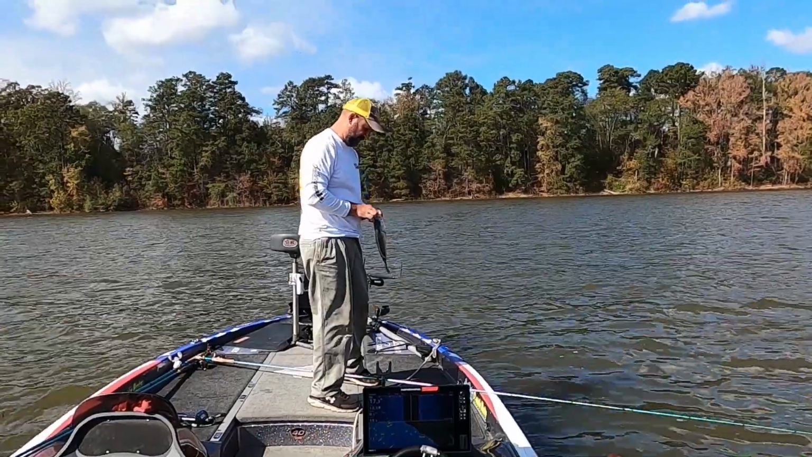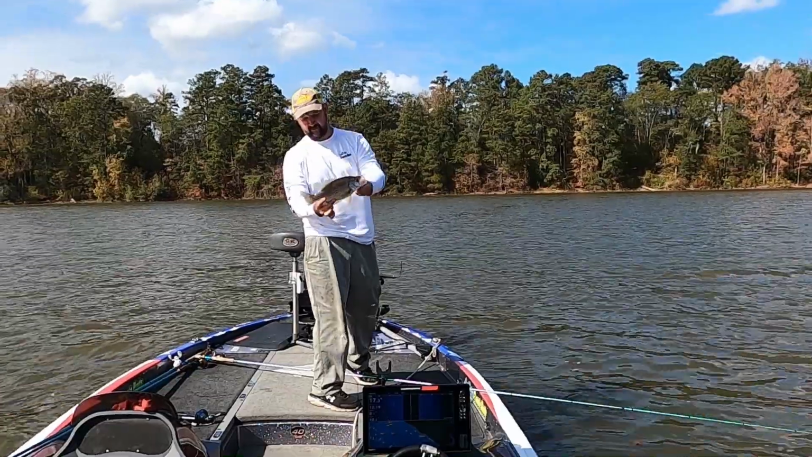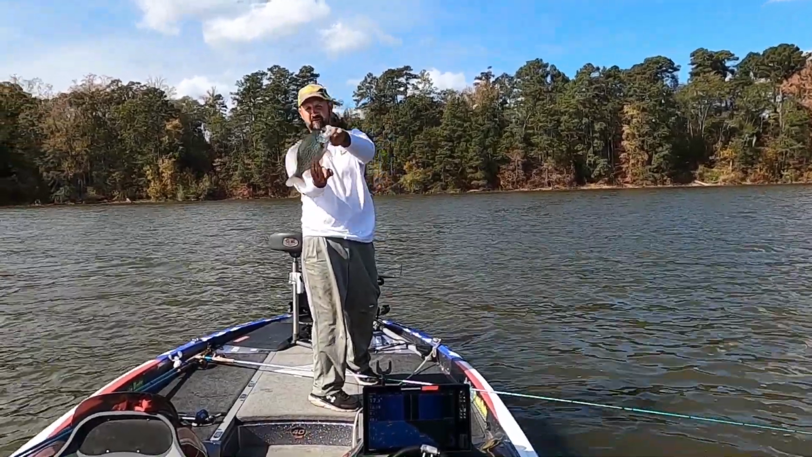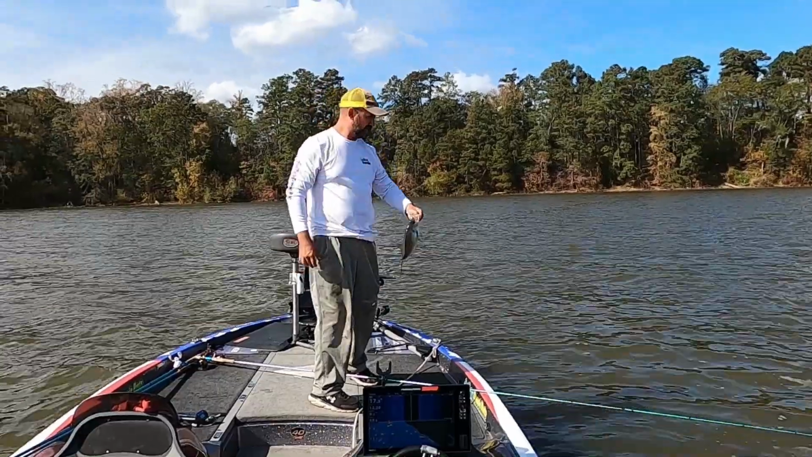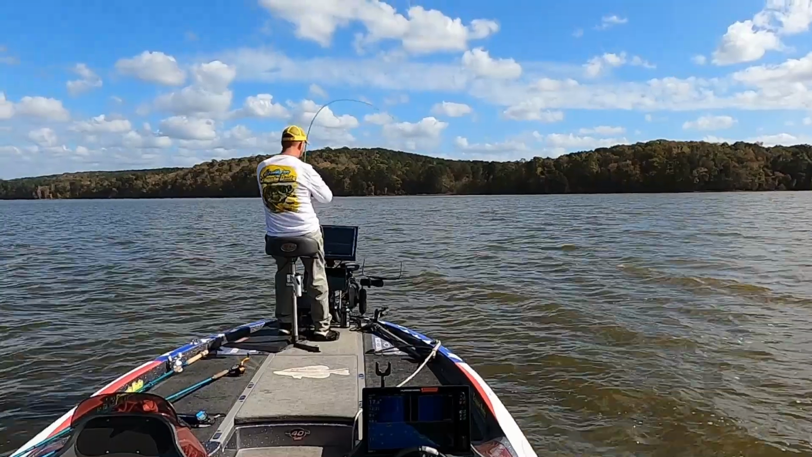Half-hearted pitch to him, and it just landed perfect. Fell down on him, and he followed it and ate it. Man, that's just a beautiful fish. Absolutely gorgeous fish. I got him. Yes, sir.